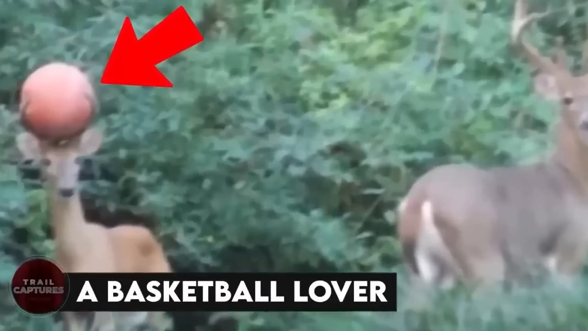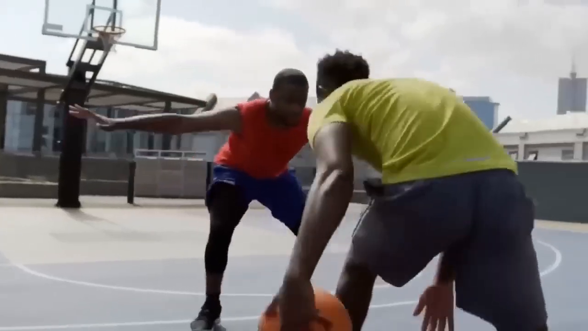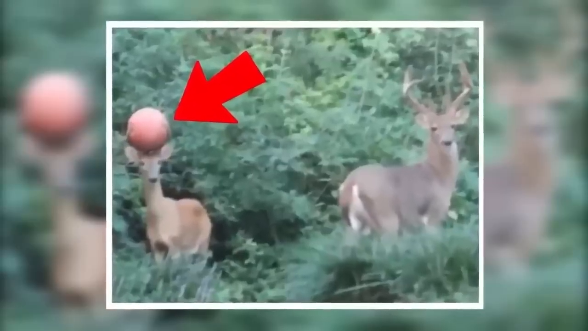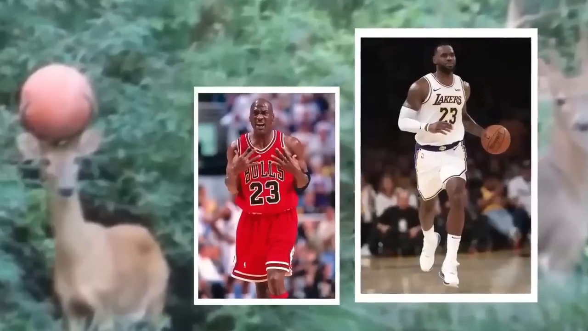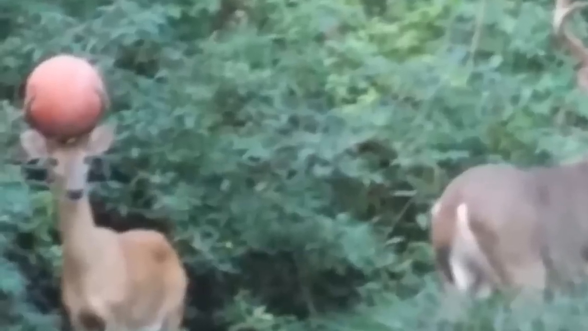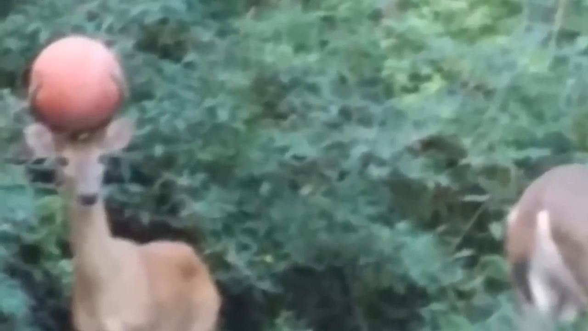A basketball lover. Who says that basketball is just for humans? This deer wouldn't mind going one-on-one with Michael Jordan or LeBron James on the basketball court. Unfortunately, it would be a very short game, as this poor deer got the ball stuck in its antlers.